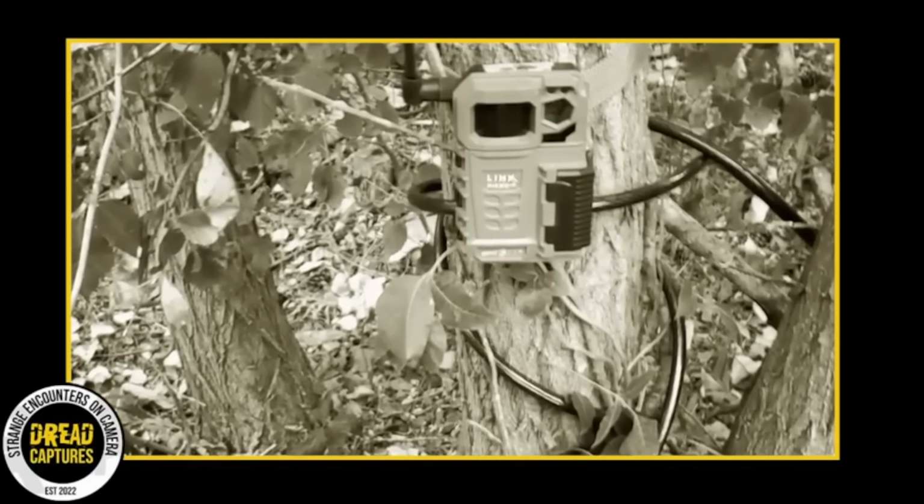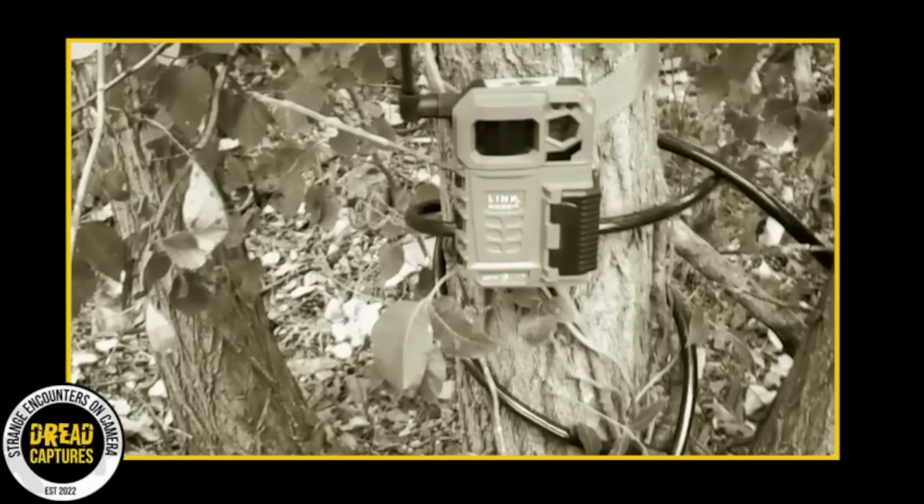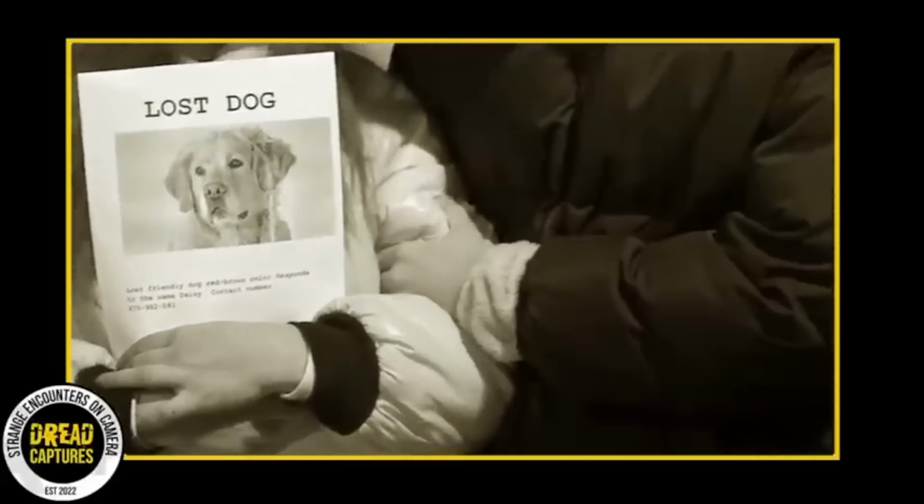Offering an explanation, he mentioned that he had been given permission by the management to set up the trail camera, which he valued at over $500, as part of an effort to find a lost dog. But here's where things get even murkier. Without waiting to speak to the restaurant's manager or clarifying further, he left in haste and was never seen again.